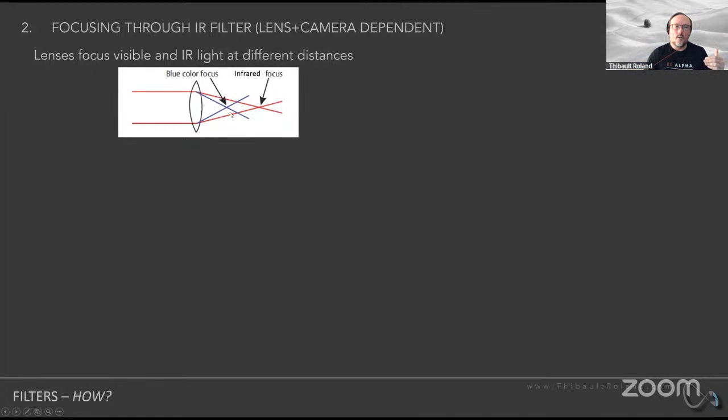You see two colors here. The first color is blue, just to show you where blue, or you can think of it as visible light, is going to focus. So if your sensor is located where the blue is focused, well, there's this thing with lenses that infrared light actually gets focused further away from the sensor.